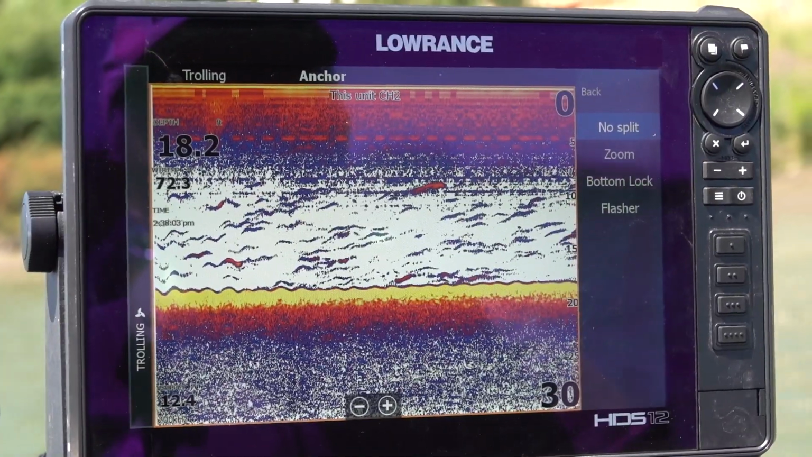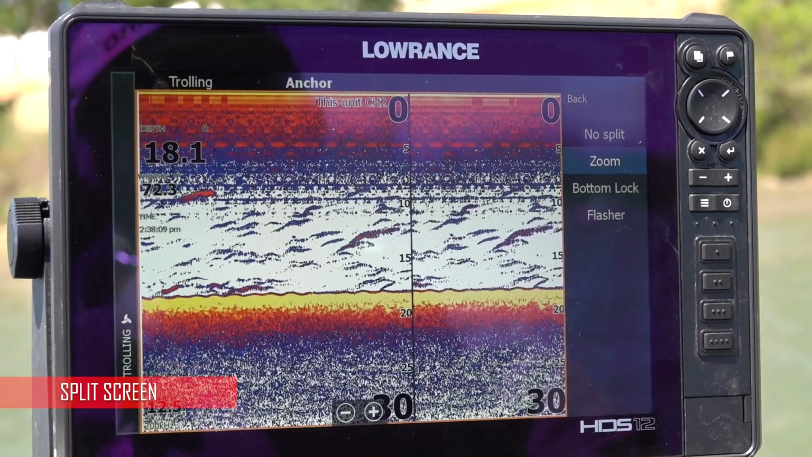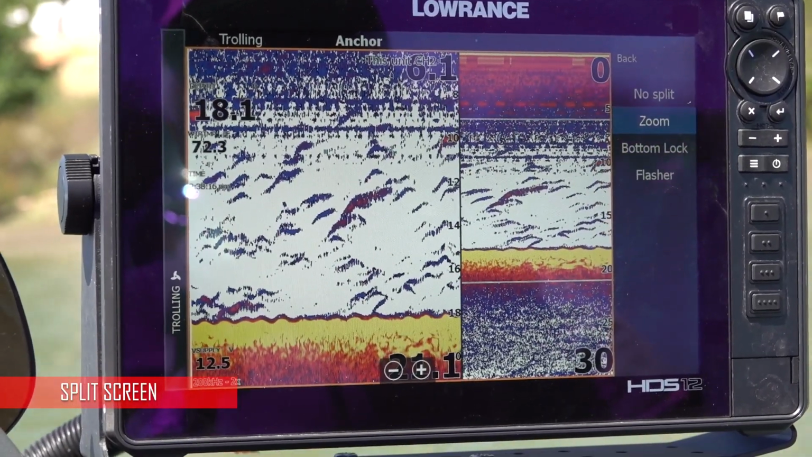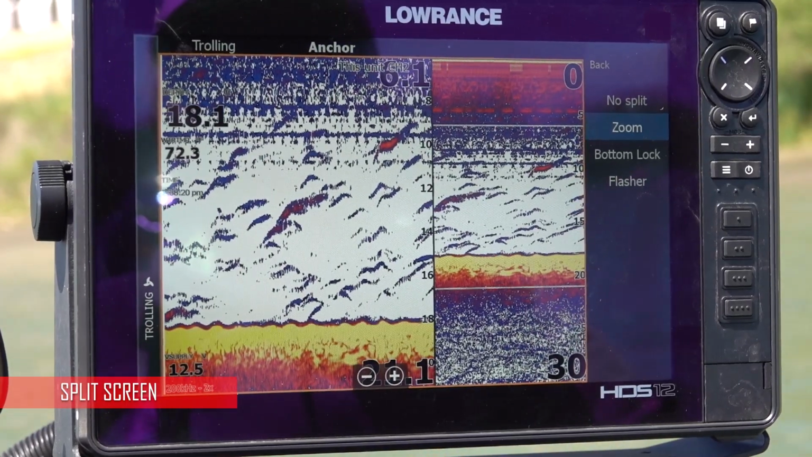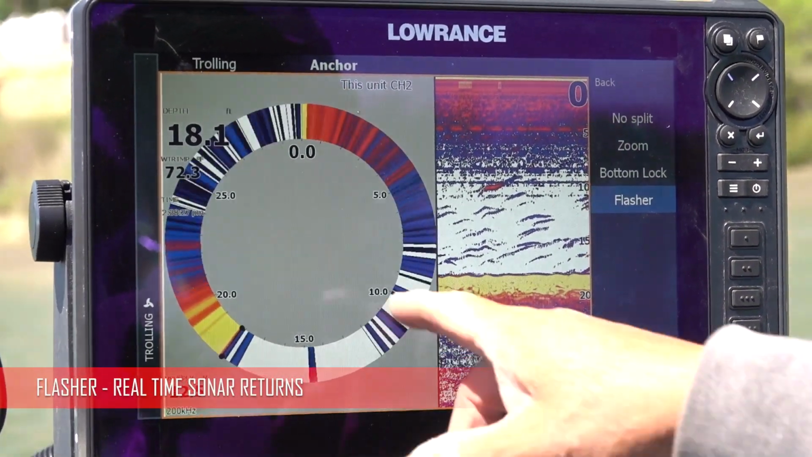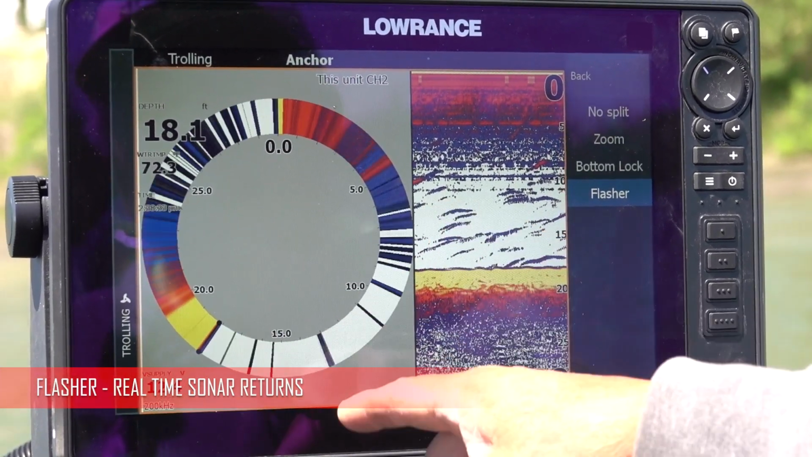You can go into your split, you can zoom, you can bottom lock. Basically you can take one side and zoom in, and see the normal picture on the other. There's a lot of features. Most fishermen probably use 10% of what this machine will do. You can go to no split, but I'll show you what a flasher is. This is what I used to use back in the 60s and 70s. That's all they had was a flasher like this.